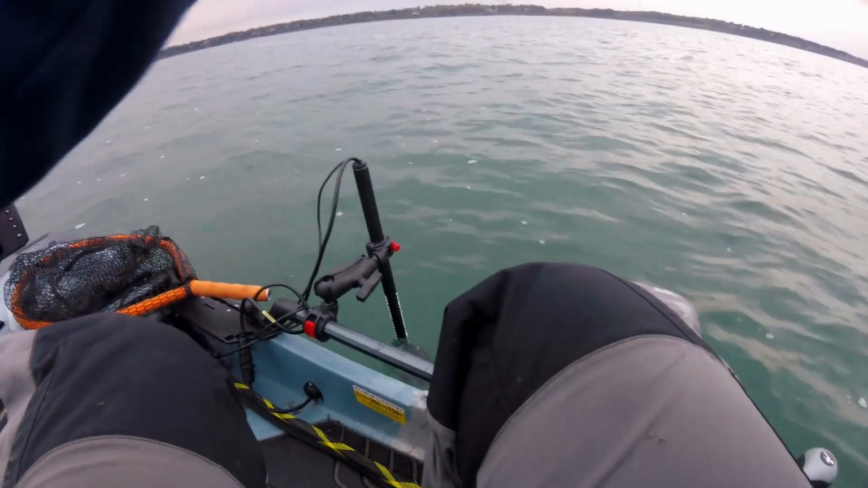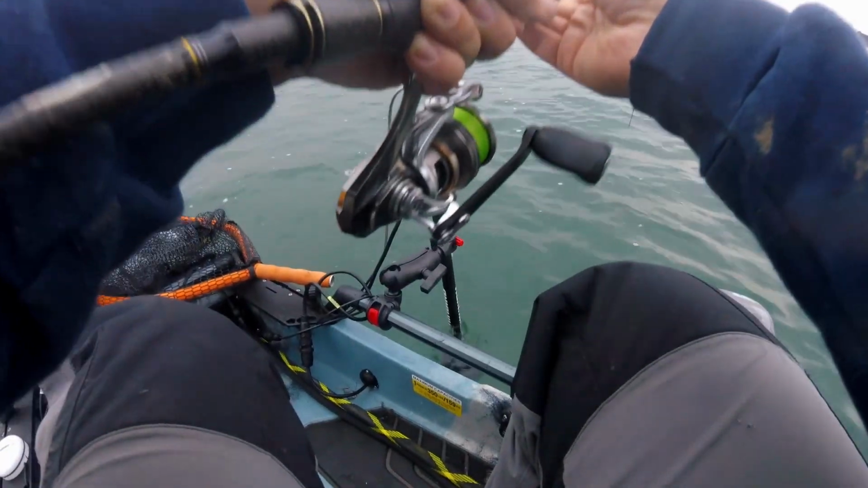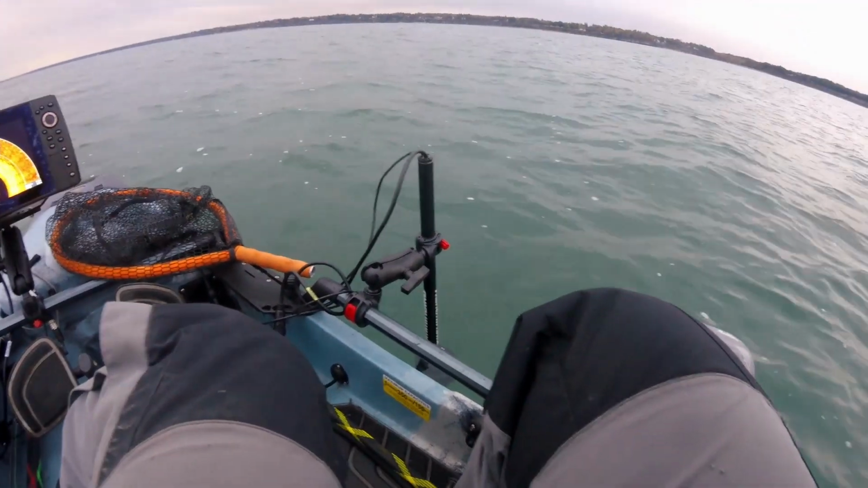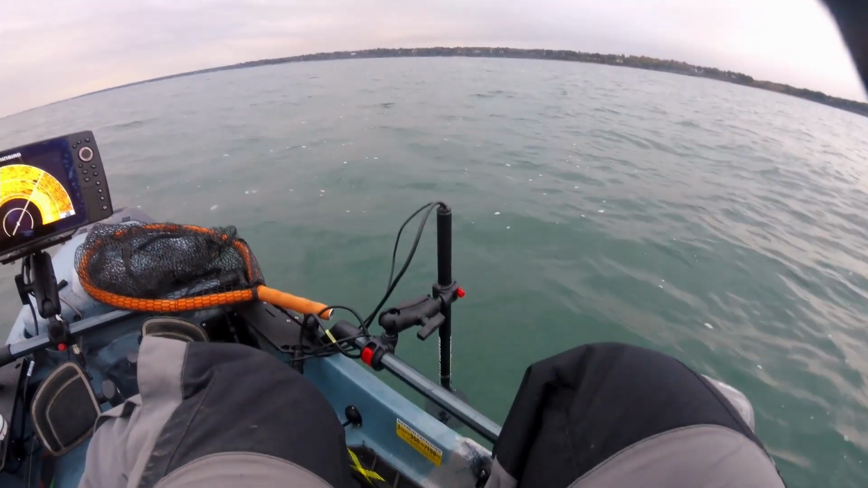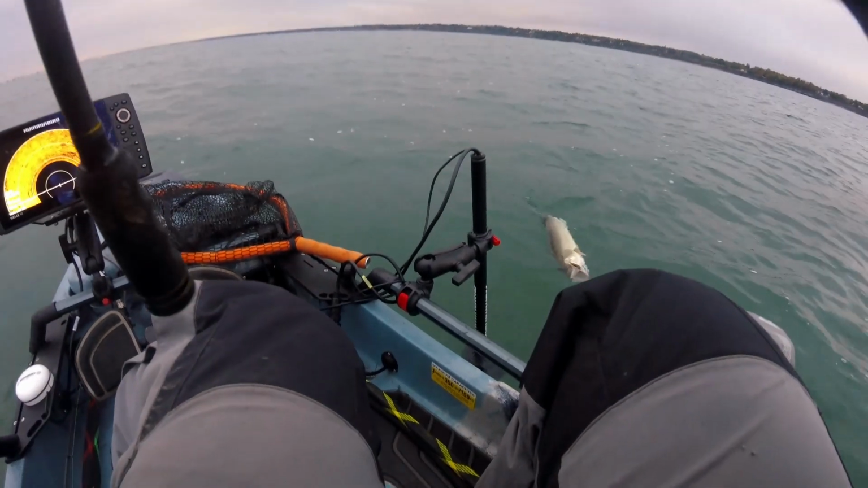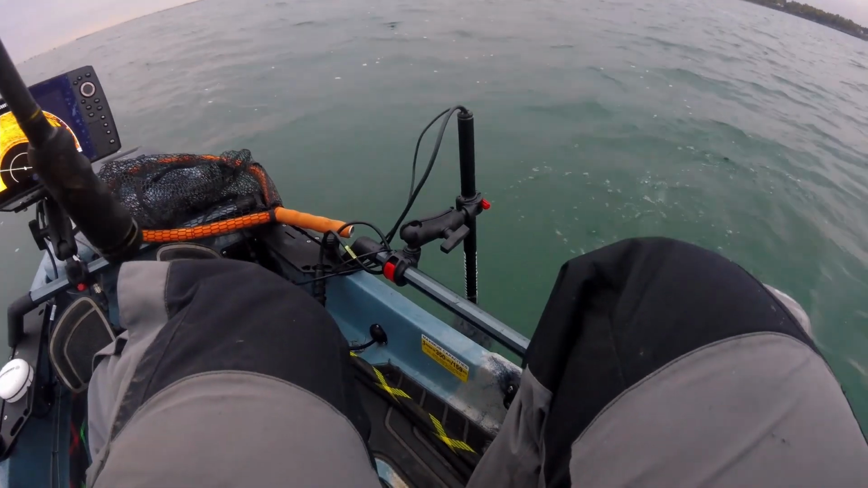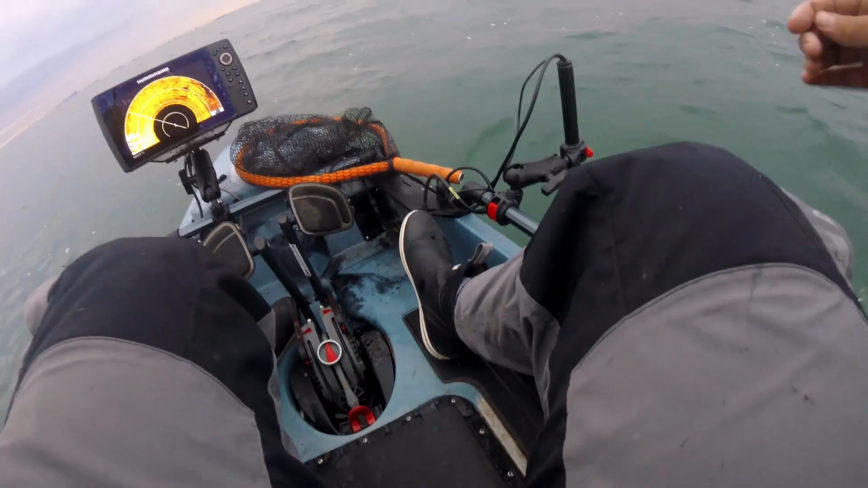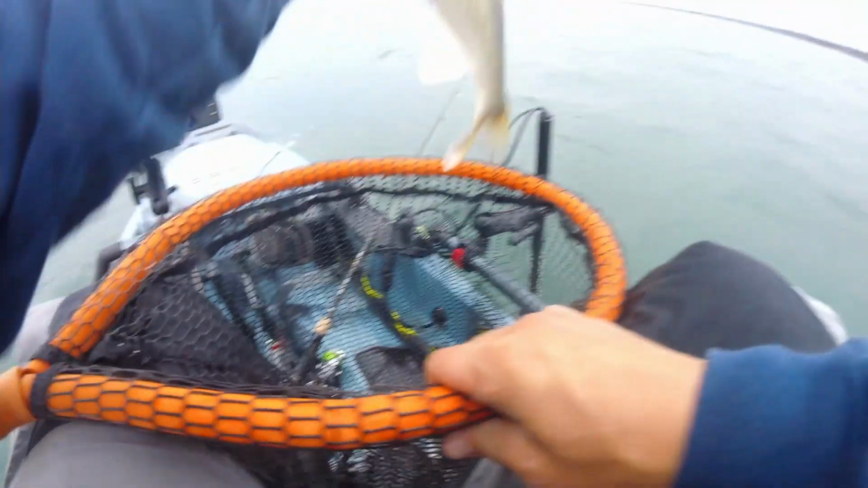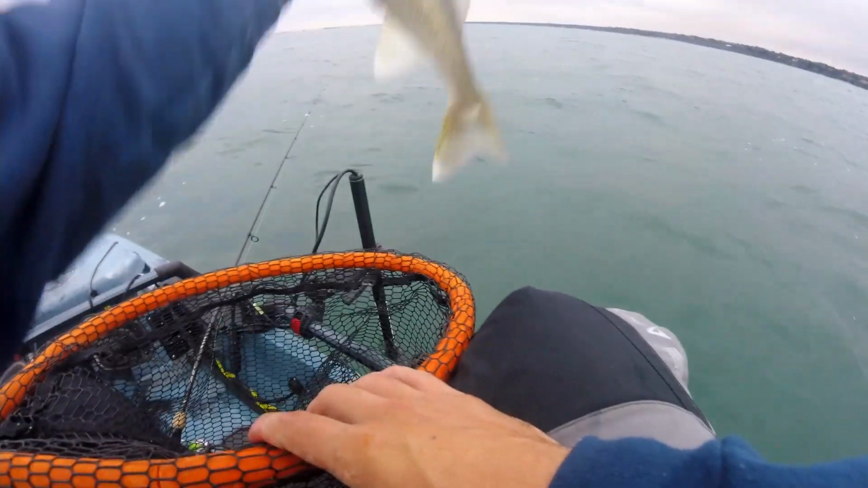We are hooked up. We got six pound down here, so I'm trying to be light. That's not a bass. It's a walleye. We got a Walter. A big old walleye.